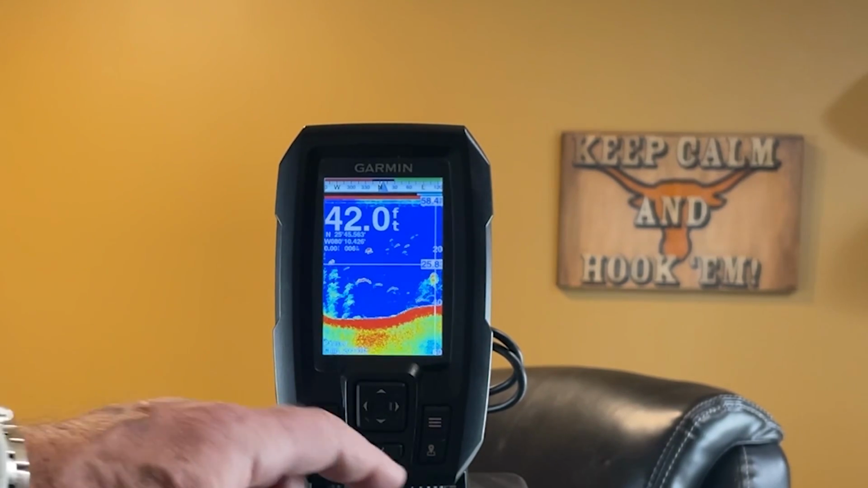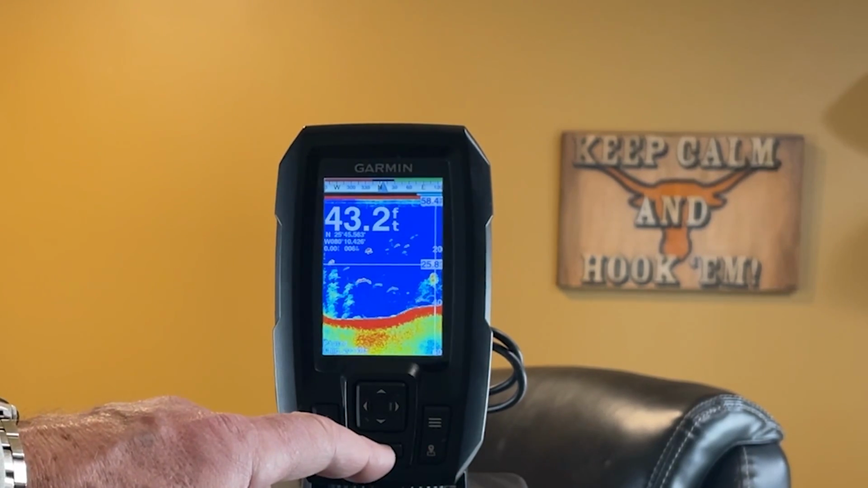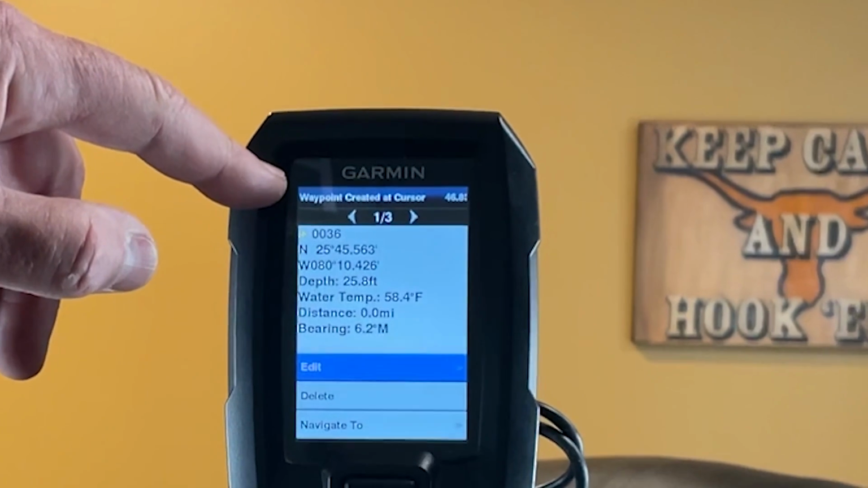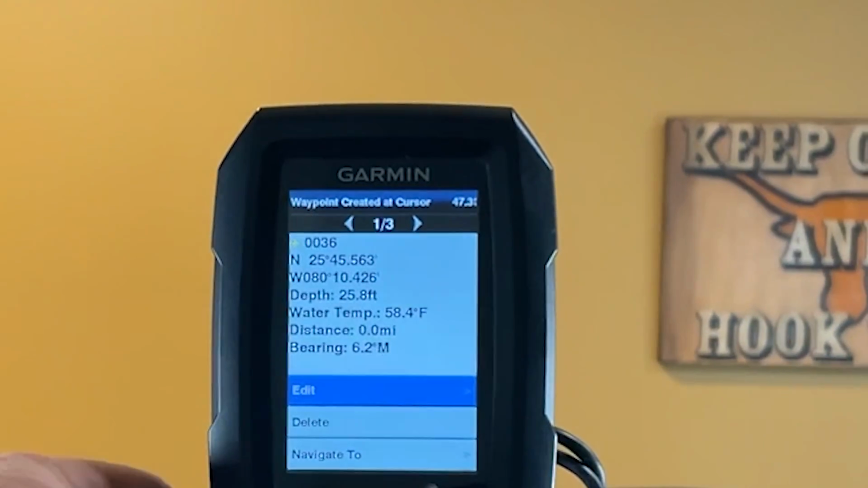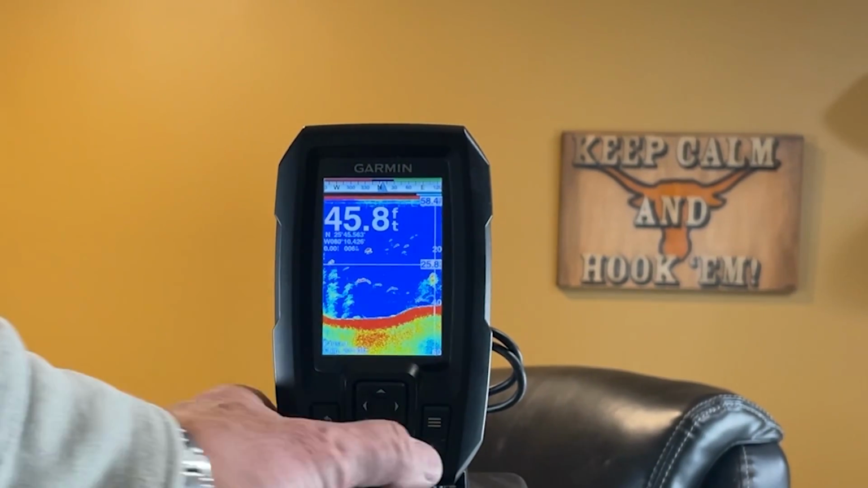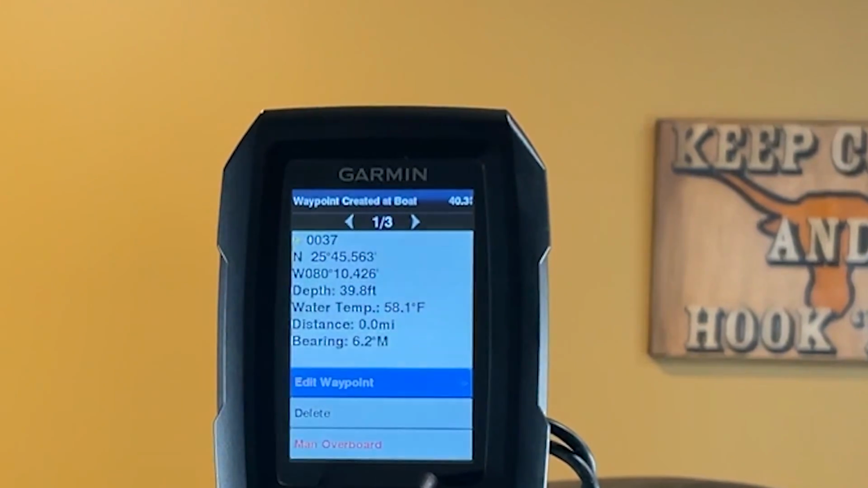And then once you get them moved, don't hit the waypoint button down here. Hit your check mark. And just get in the habit of reading this. Waypoint created at cursor. If it says at boat, you'll know I hit the wrong button. Or if you wanted it to boat, you would just hit this one. Waypoint created at boat.